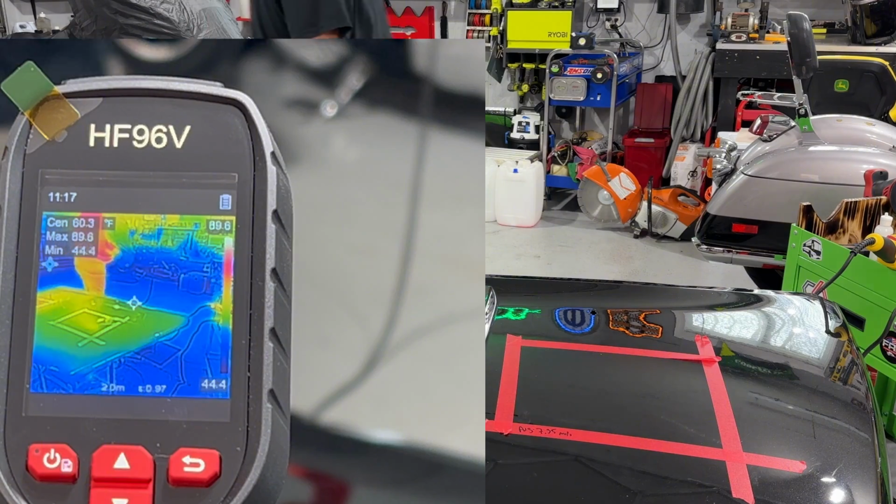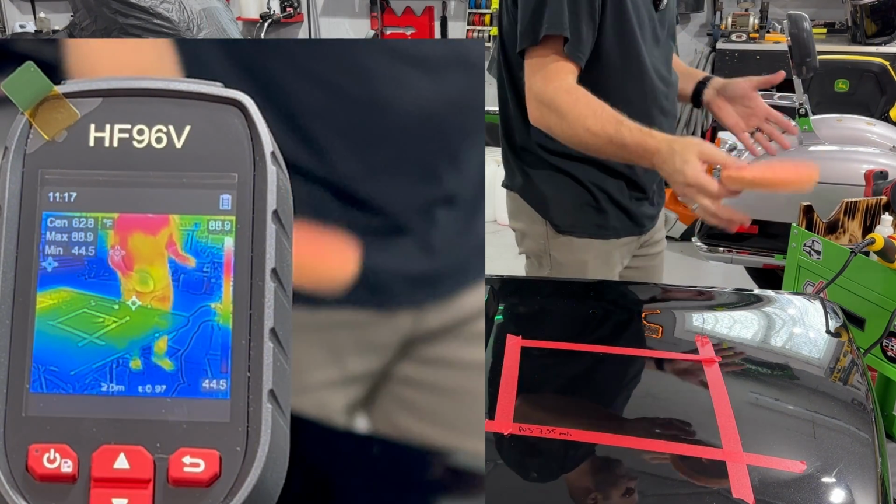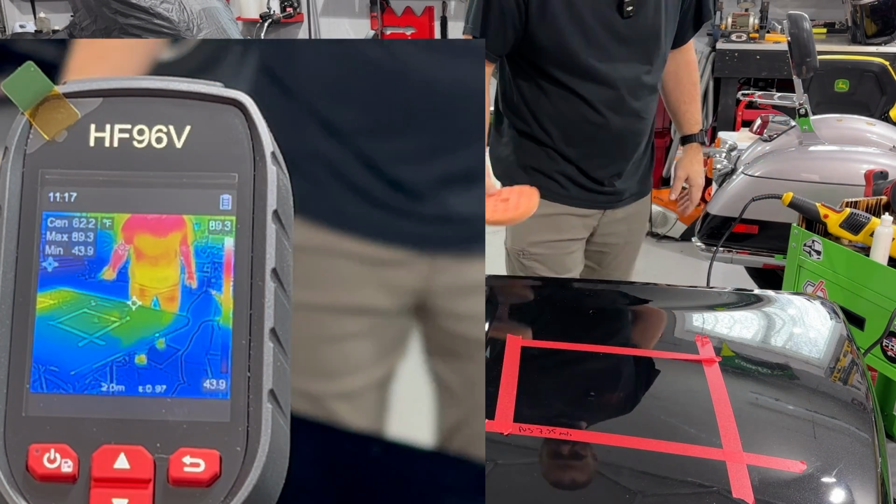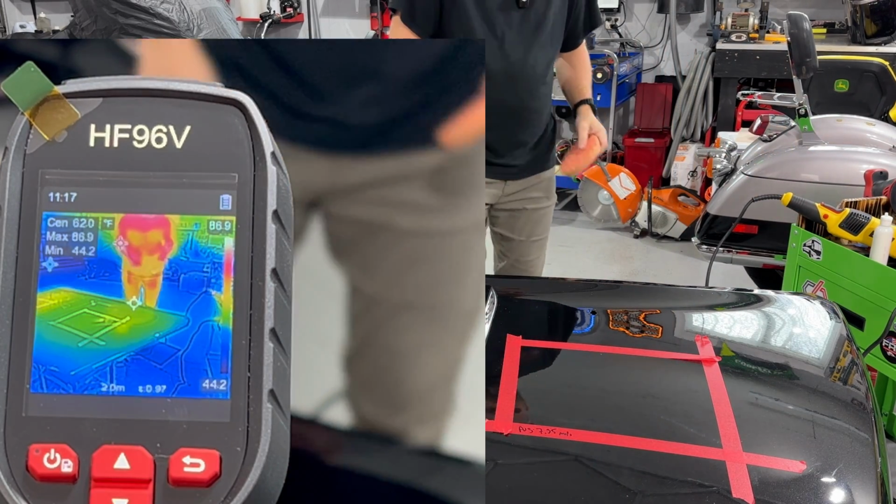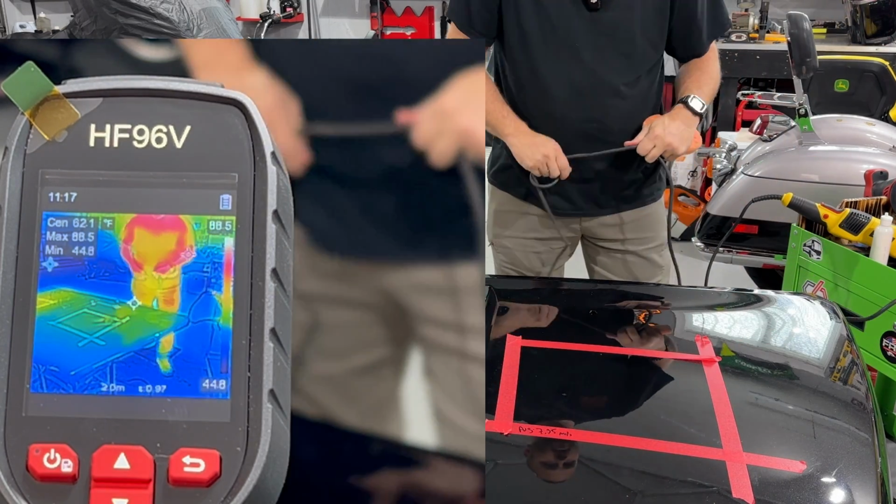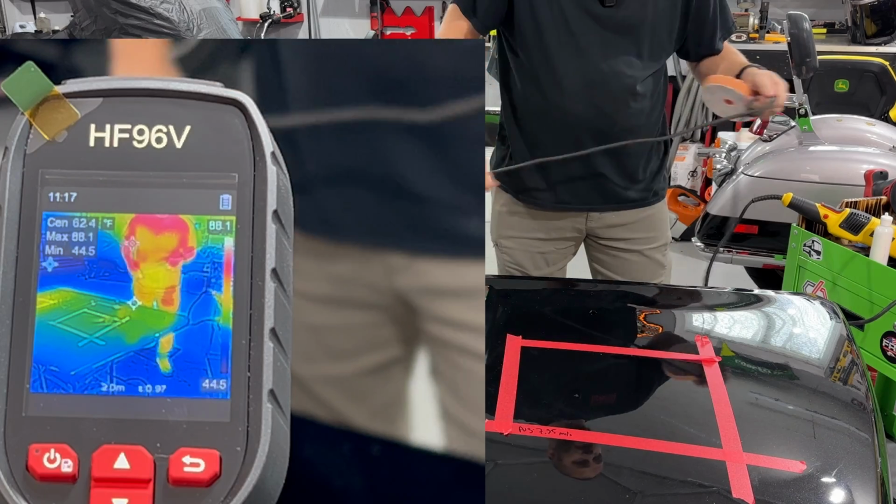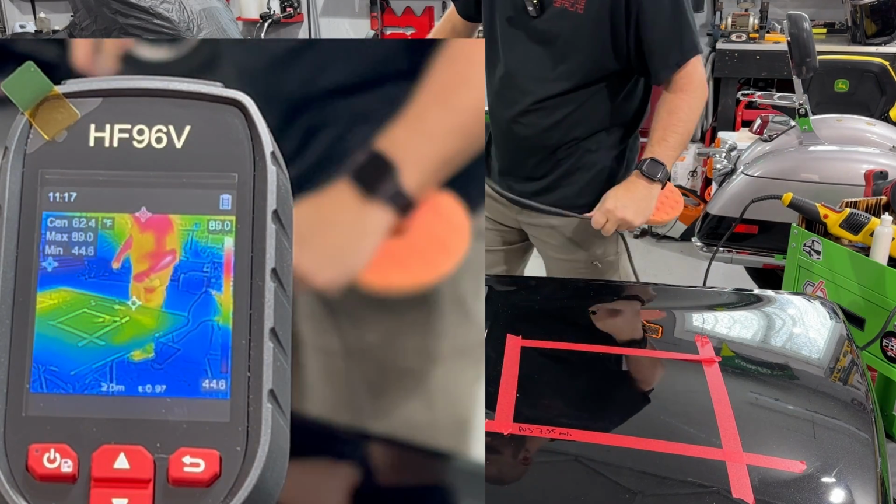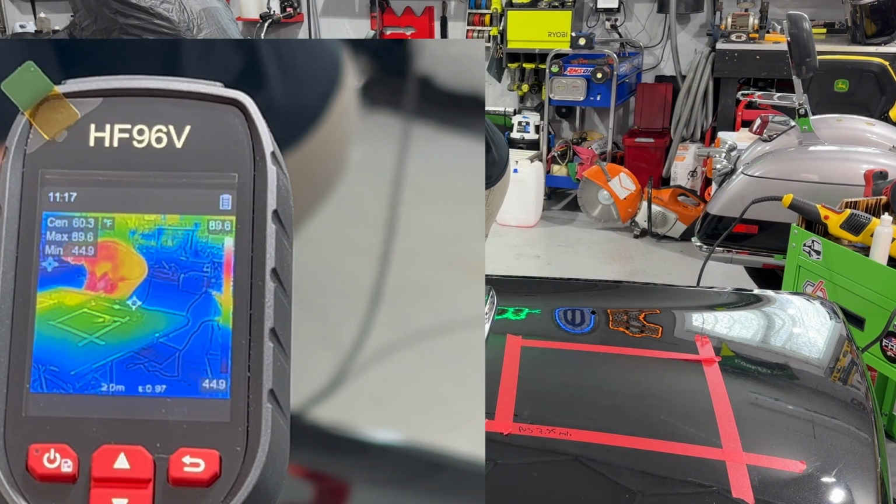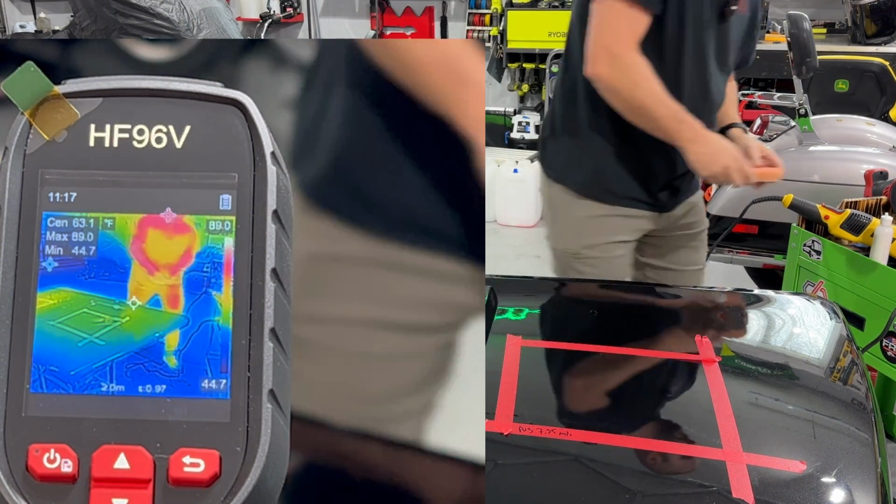Okay, so let's use the dual action the way that I would normally use it, which is typically with an orange pad, just depending on what type of cutting I need to do. Sometimes wool, sometimes microfiber. But the orange pad, middle of the road pad, is kind of the most common that I use, because most cars don't need wool, but most of them need some type of cut. You can't get away with just finishing on most cars. But let's use it the way that I would normally use it.